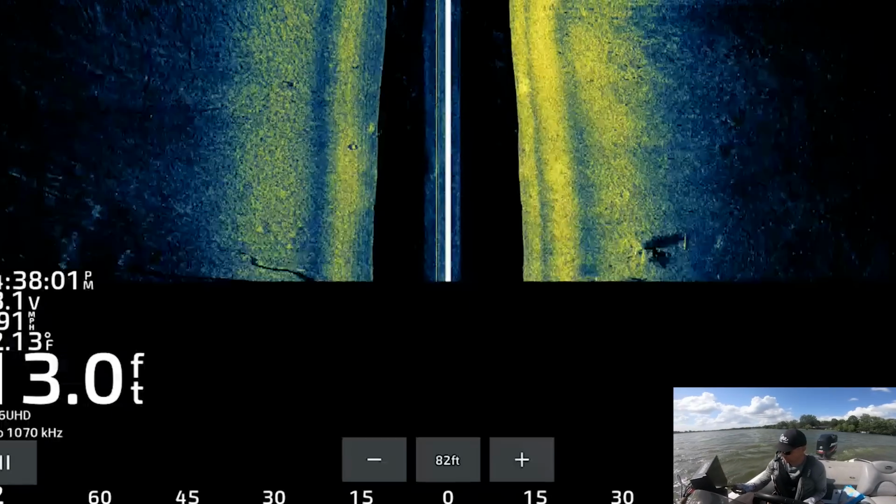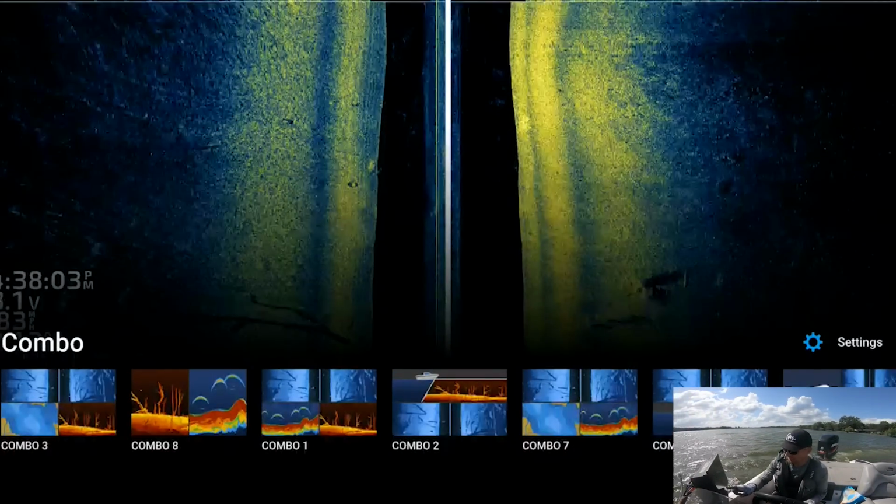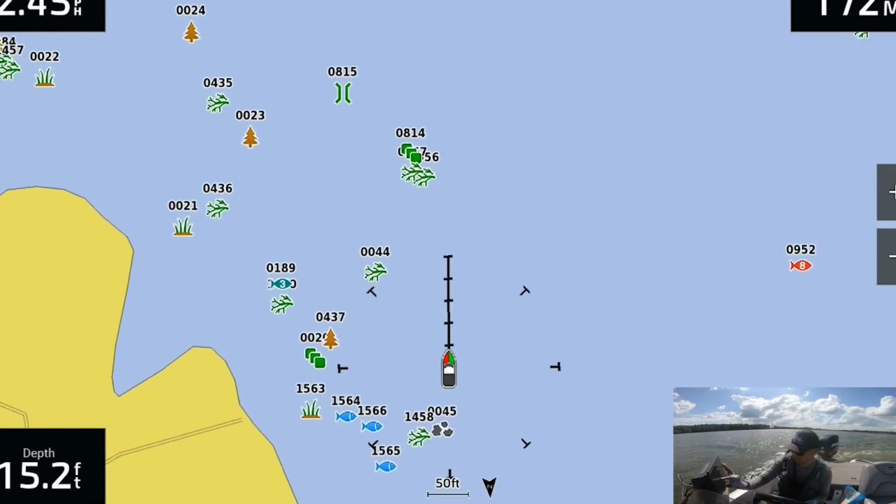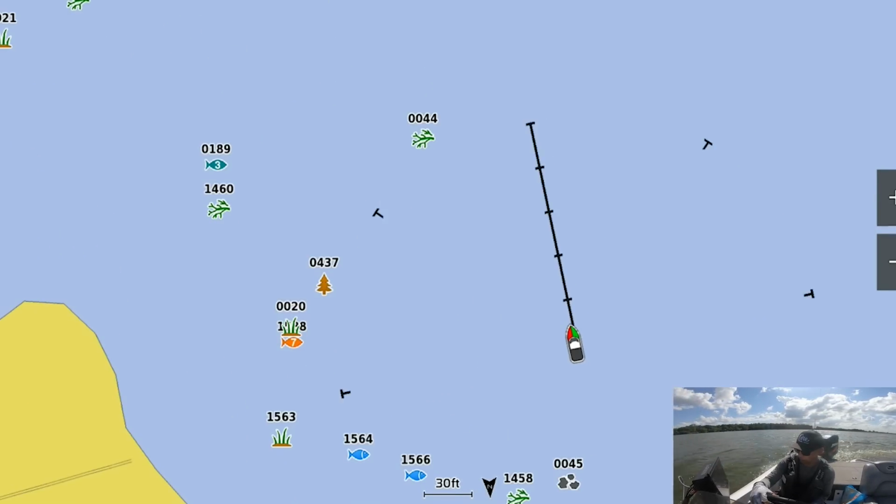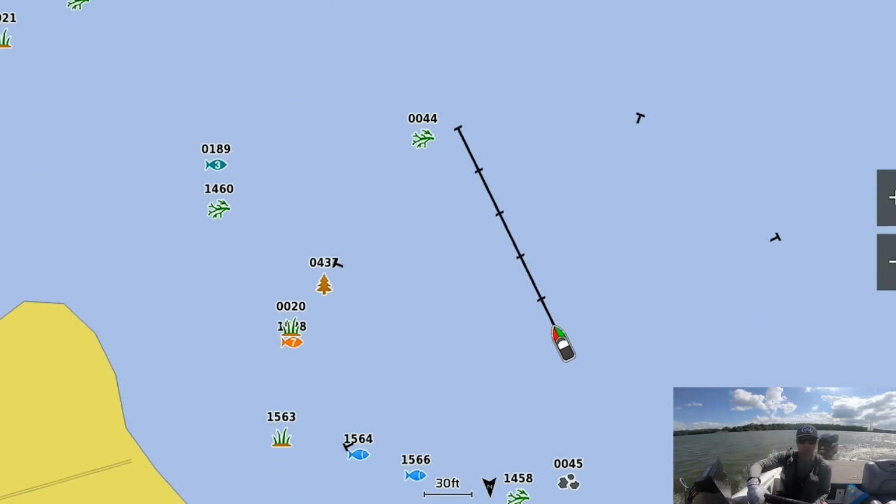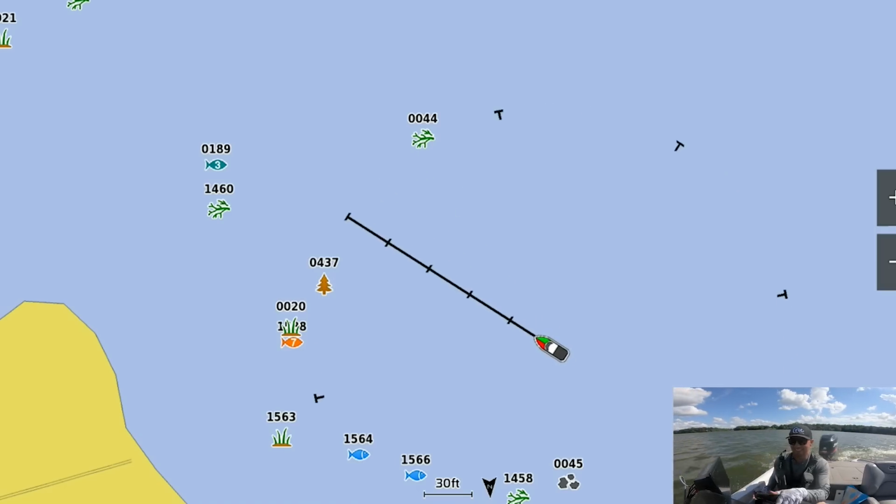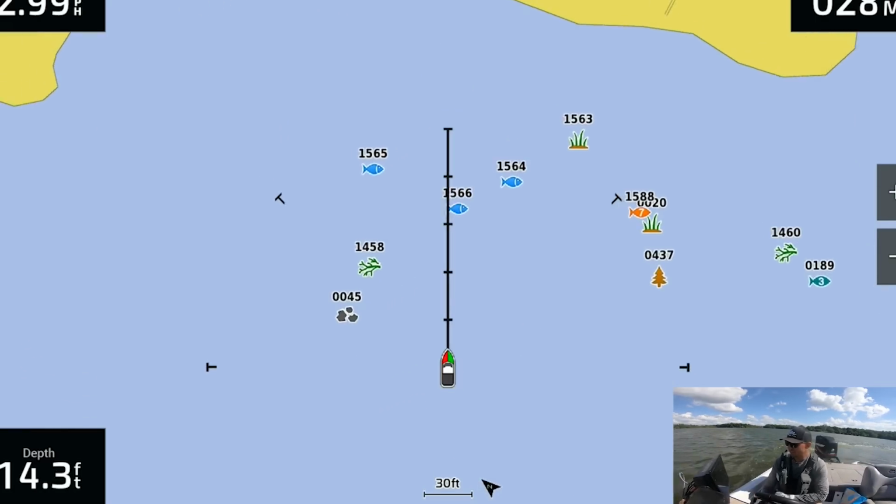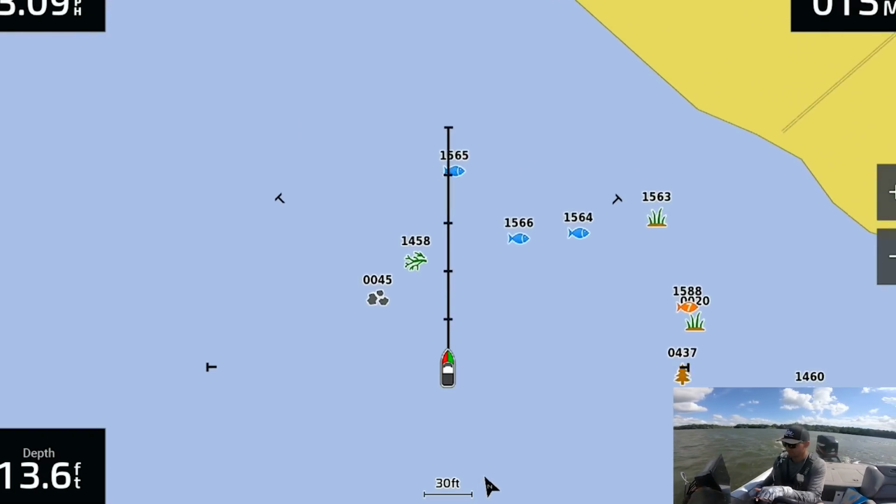I'm gonna mark that with a fish symbol just because I may have it marked in the past to kind of get lined back up on this deal. Yeah, I already had that marked before. Apparently there was grass there before, now there's just brush. So let's get over there and make a cast on that, because that could be pretty good.